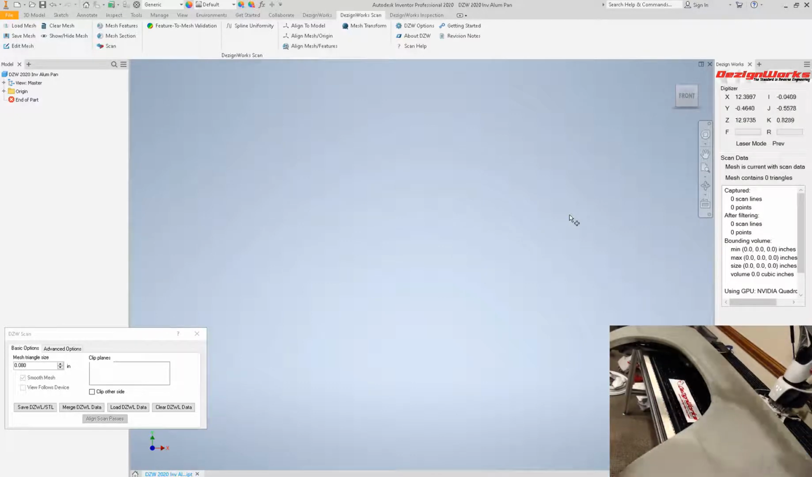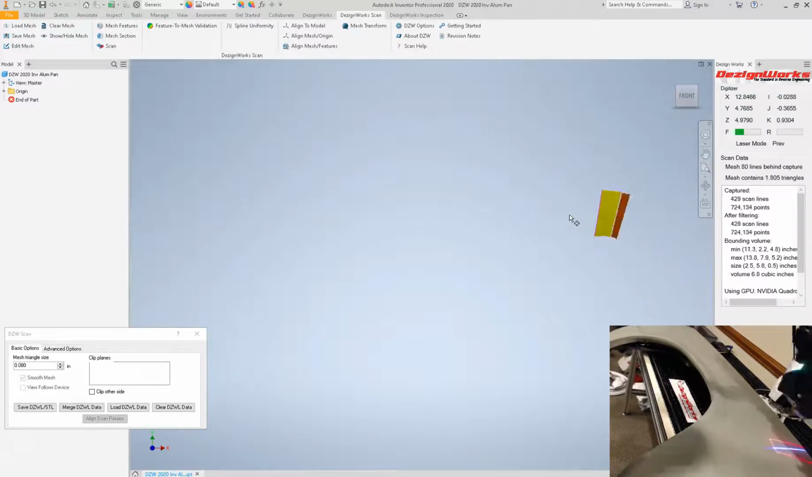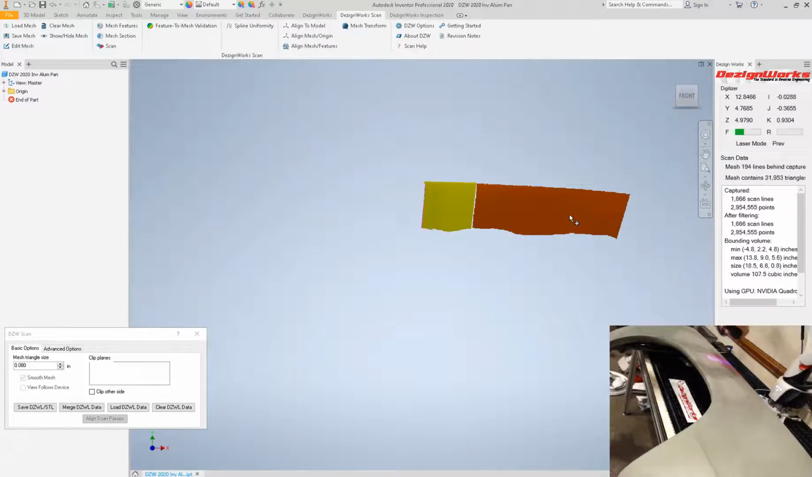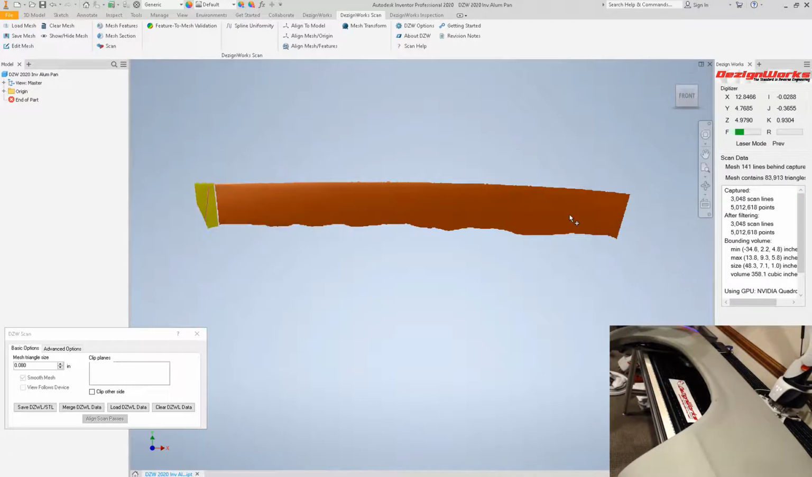So let's go. You're going to see a thing on the screen like a preview line. This thing scans about 6.5 to 7 inches wide. Pull the trigger. Real-time scanning directly inside of Inventor. And again, this is a full-size fender. This is how fast you can scan. It's amazing.